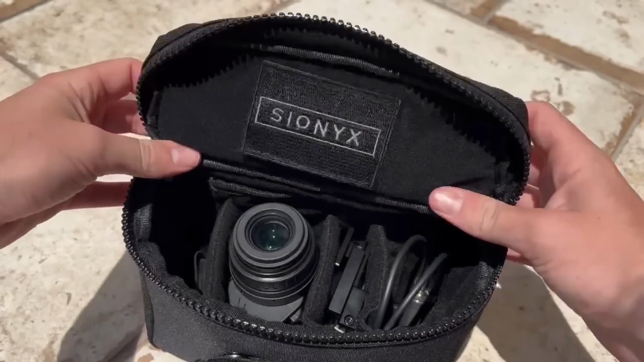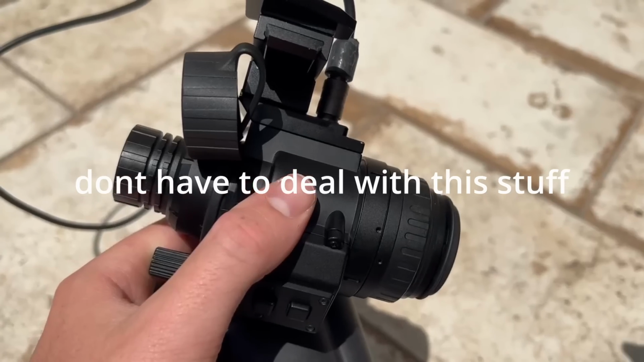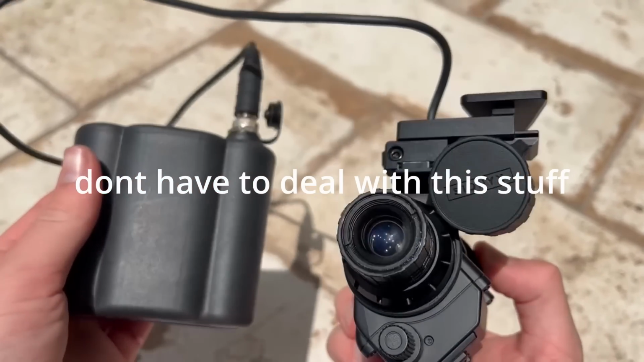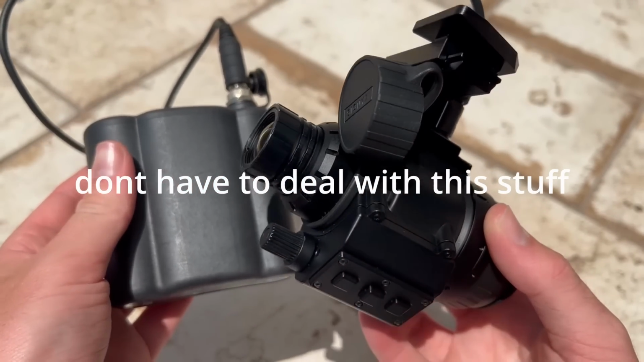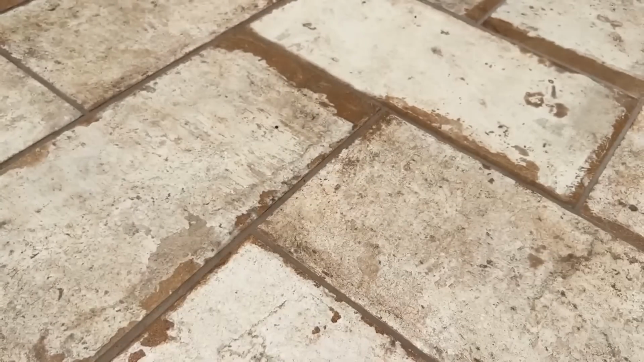I never was able to use them back to back, but the G14SE, in my opinion, is a much more refined product, being able to take PVS-14 mounts and not needing a battery pack. It just feels much more user-friendly than the Opsin.